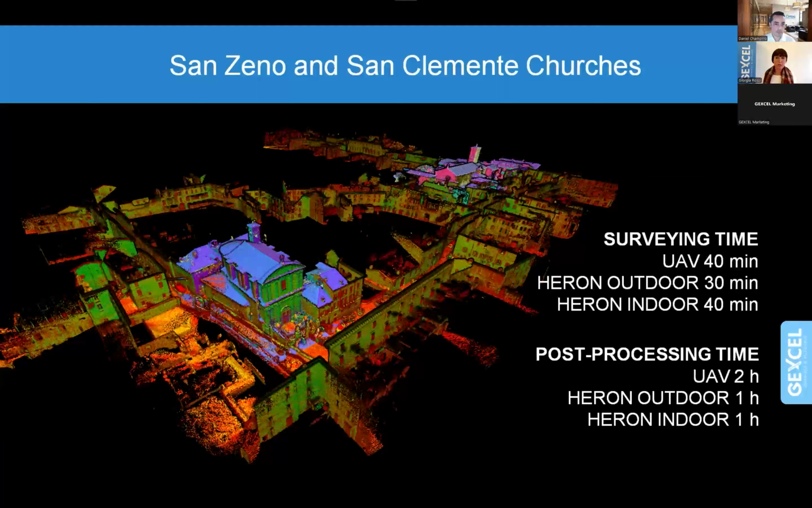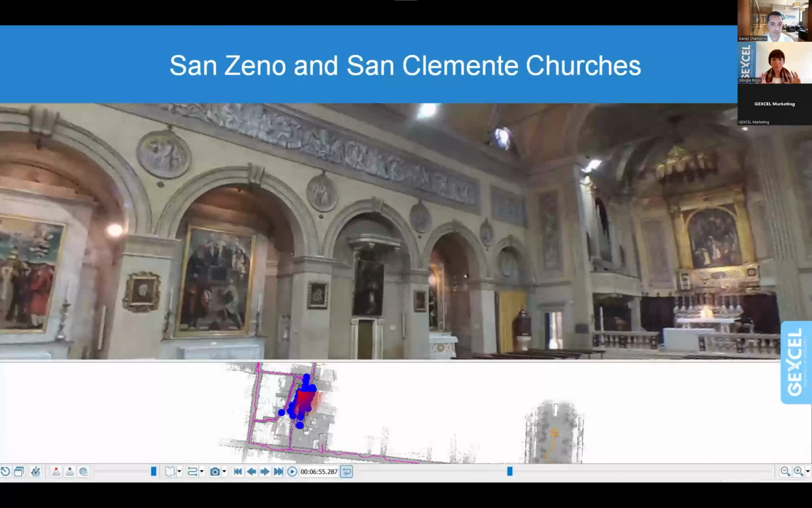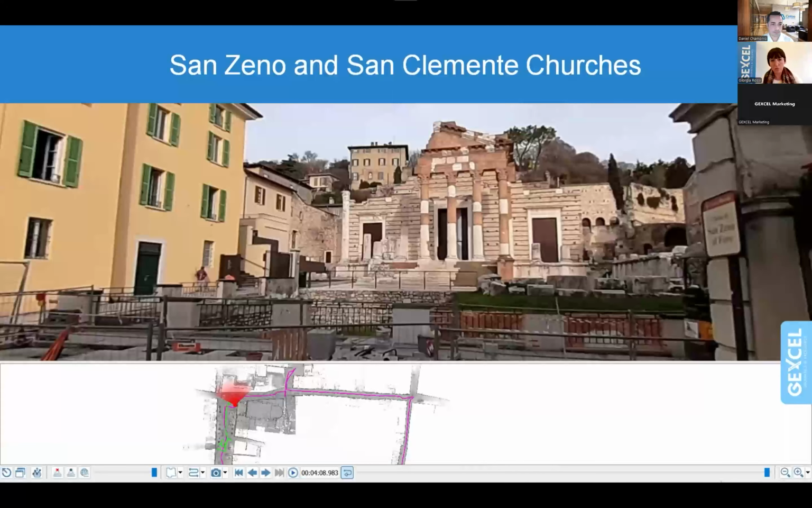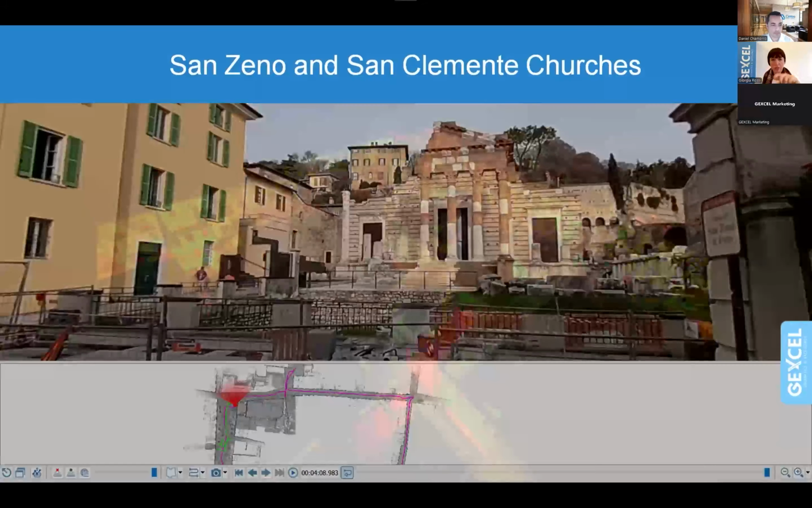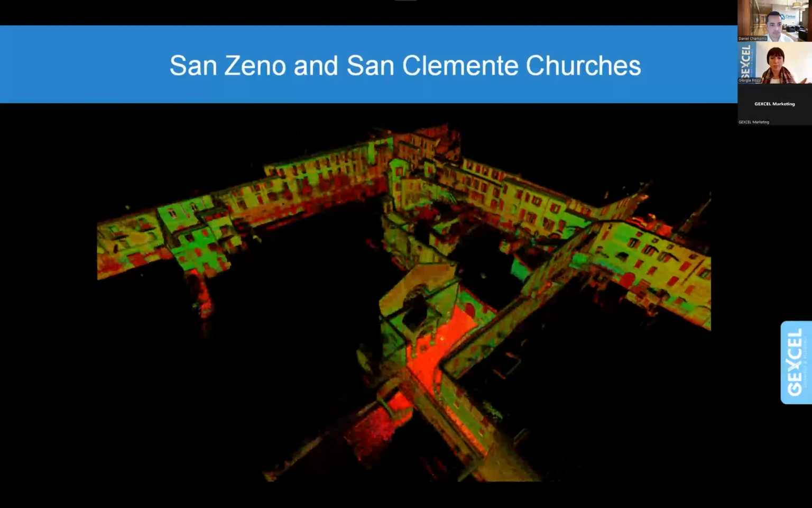The post-processing time has been pretty fast. For the UAV, we are talking about 2 hours, and both Aeron indoor and outdoor took around 1 hour. So the final result has been a 3D model that can be navigated. You can jump, as we have seen before, from the panorama pictures, moving around the trajectory. And basically, this is what concretely has been done.